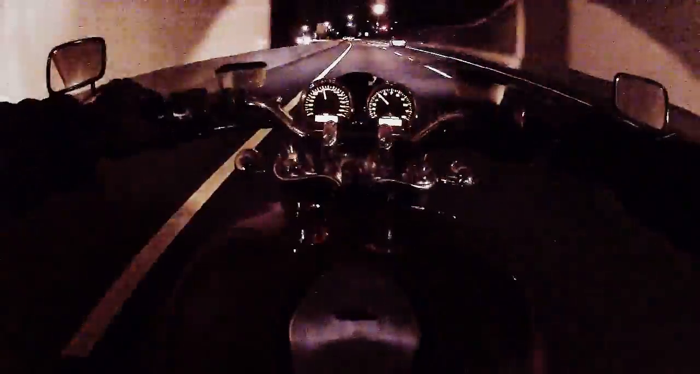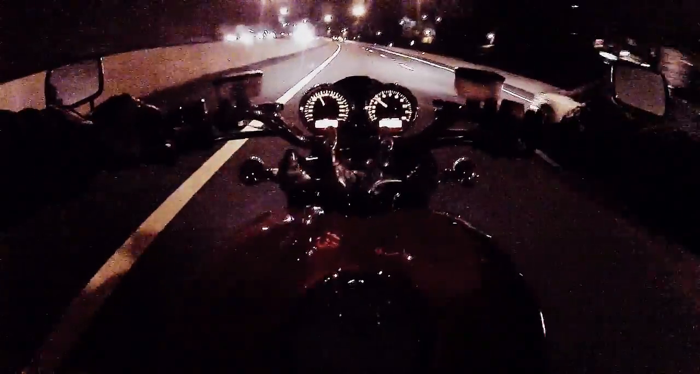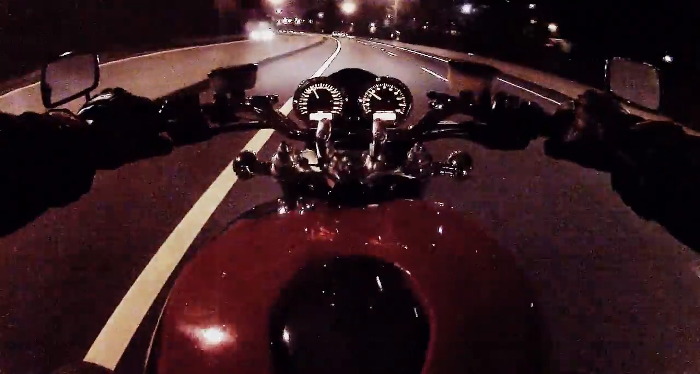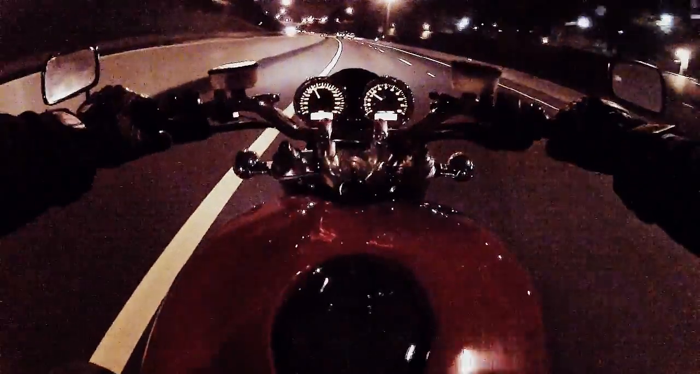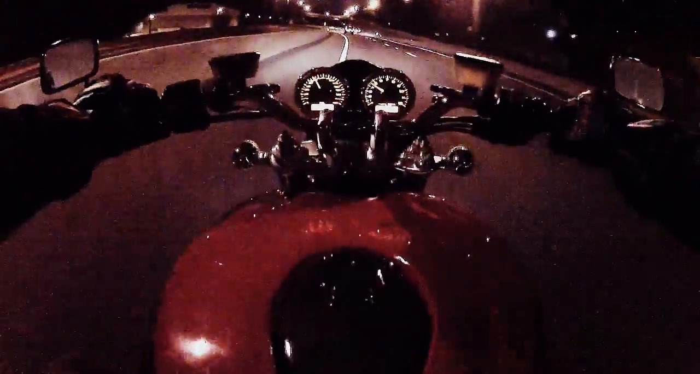The exhaust sounds really good without the baffles in, especially in the tunnel. It's a little loud, and I'm pretty sure if I got pulled over, a cop would notice that it's not legal, but I haven't really had cops hassle me about any of that stuff yet, so I'm just going to let it roll.